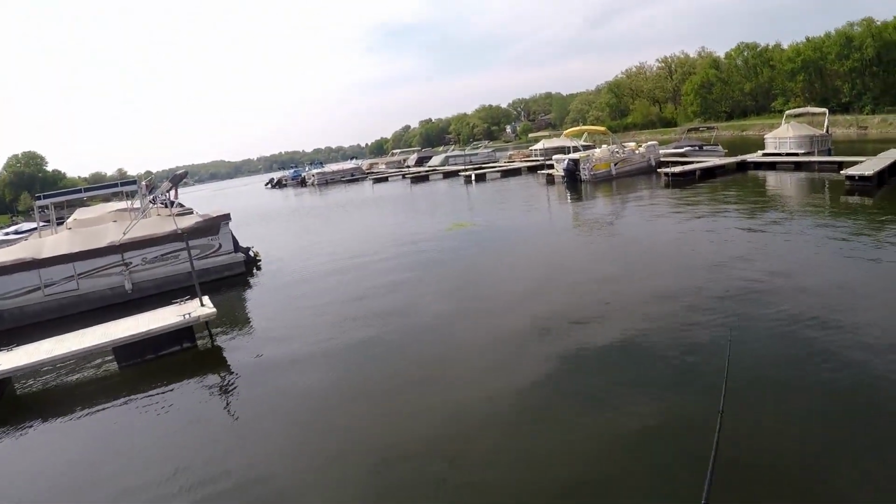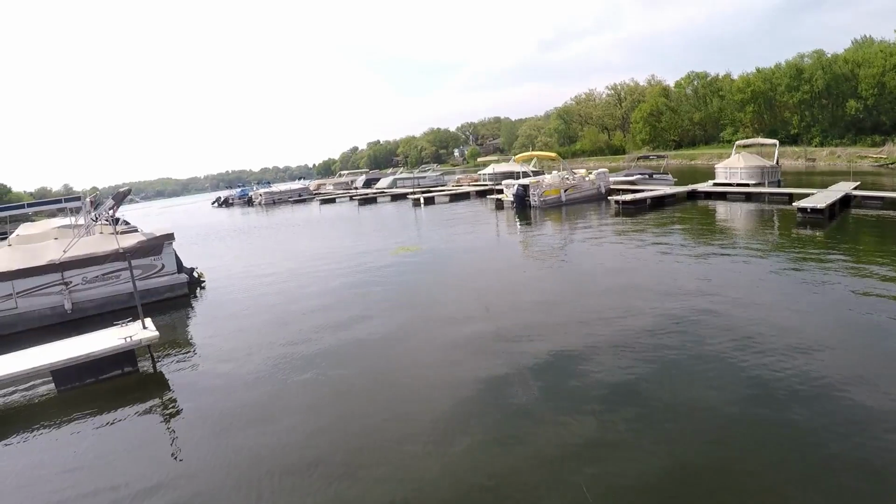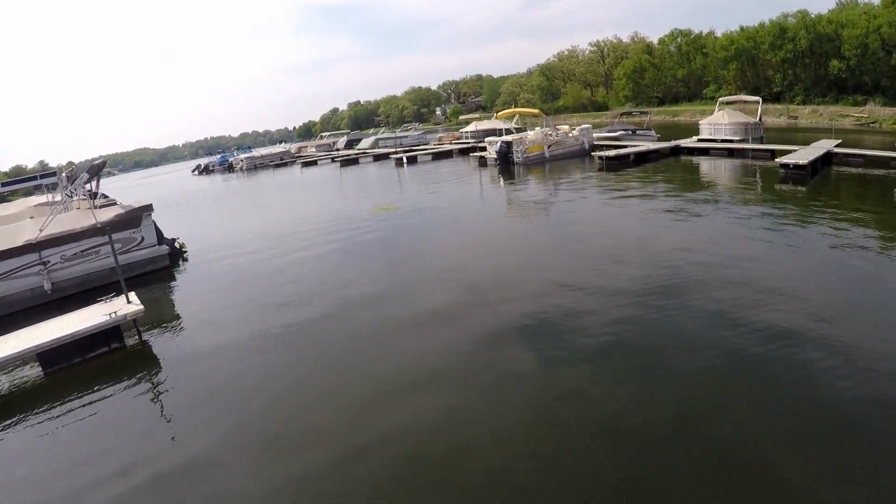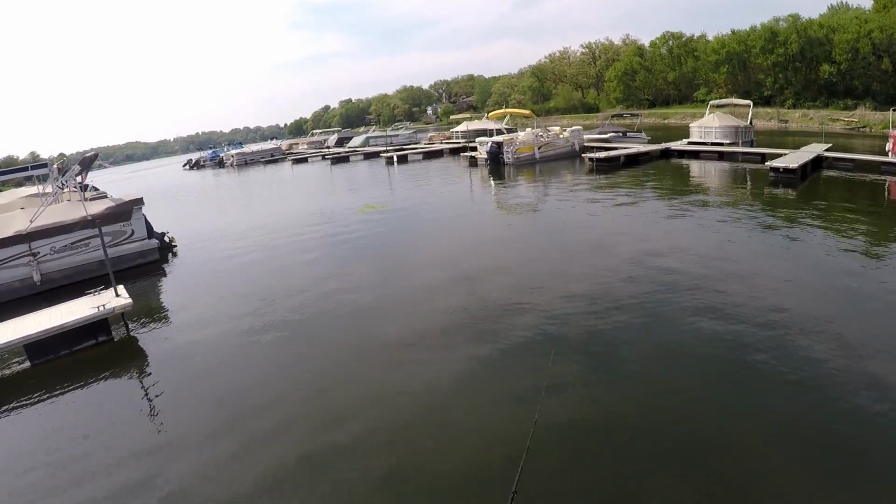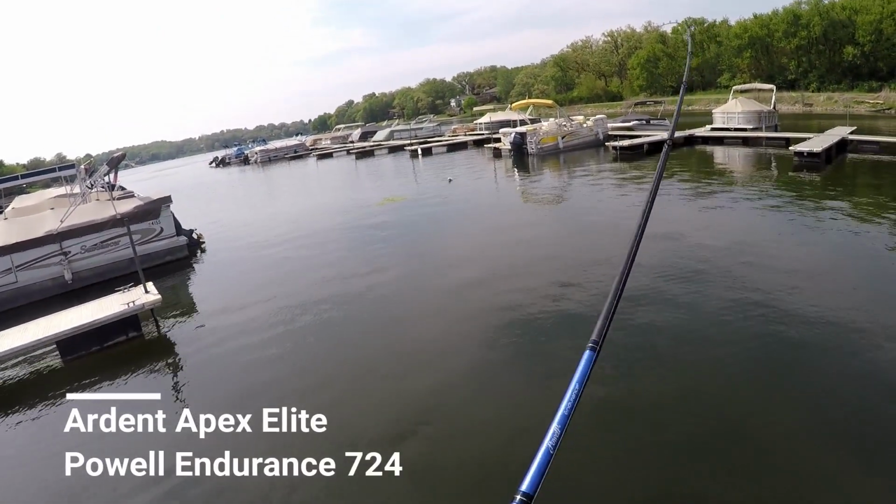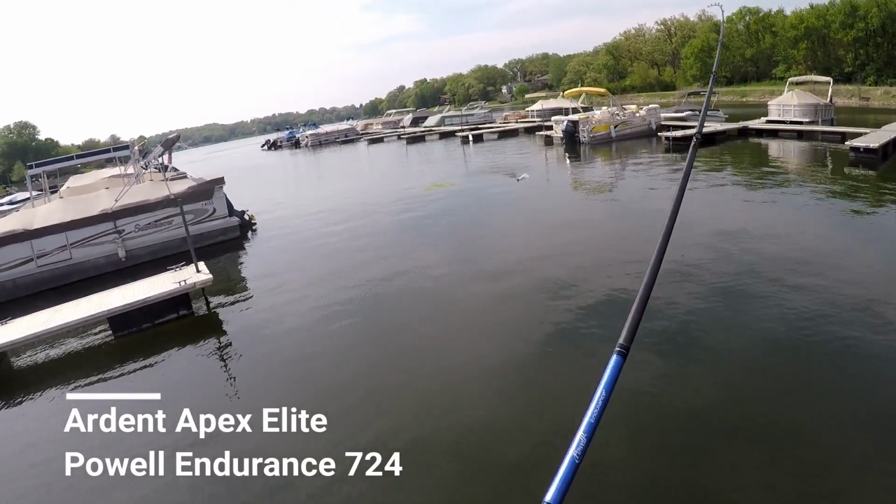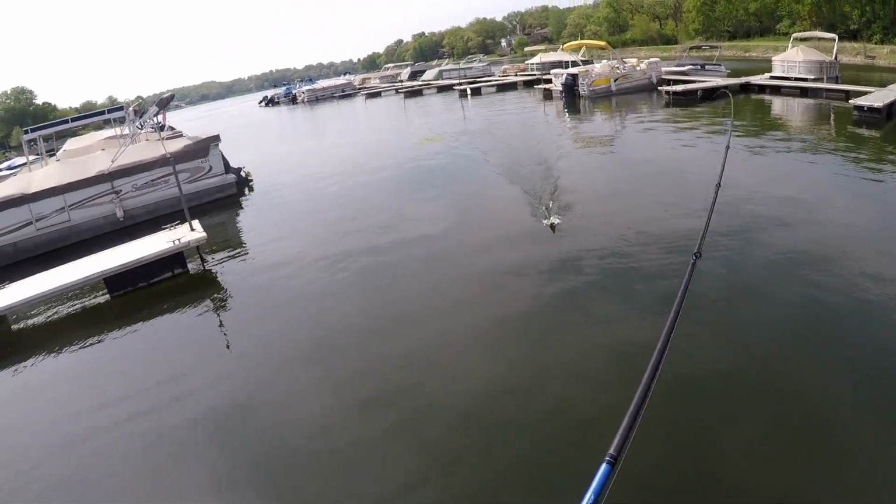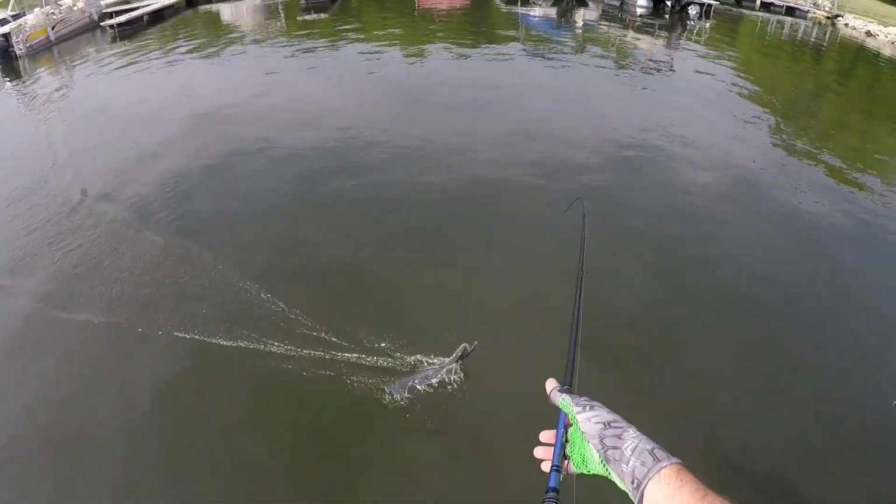It's coming right out of this grass. Another one. There's another one. Smaller. Kind of just ski him in. Same spot as those last two big ones.